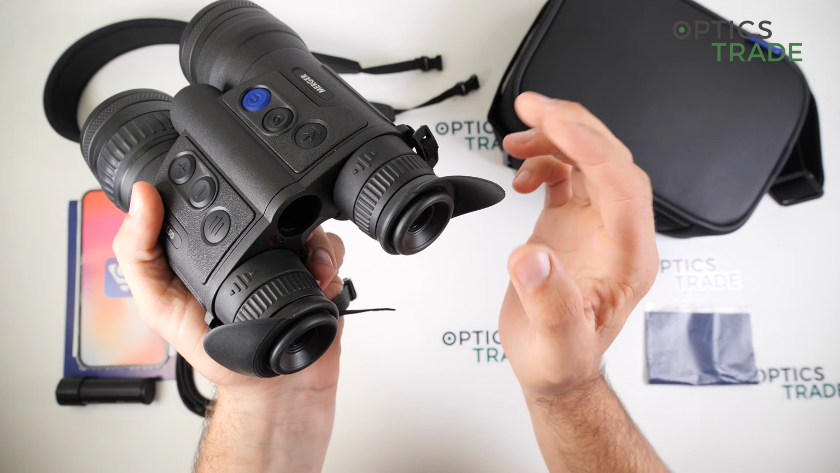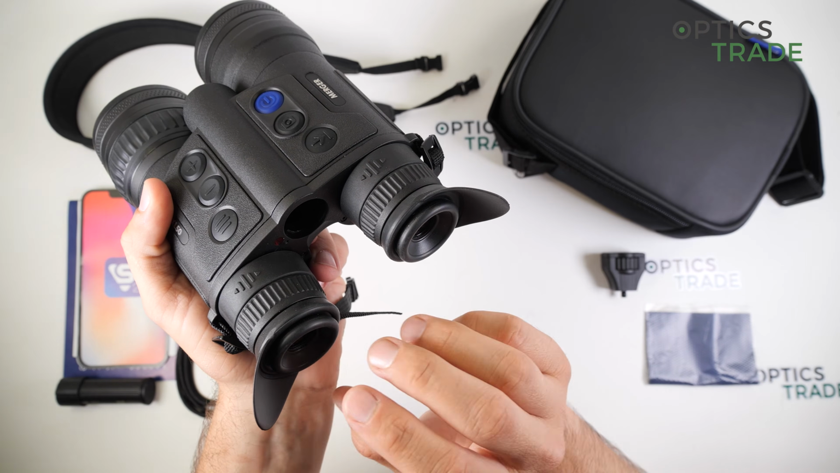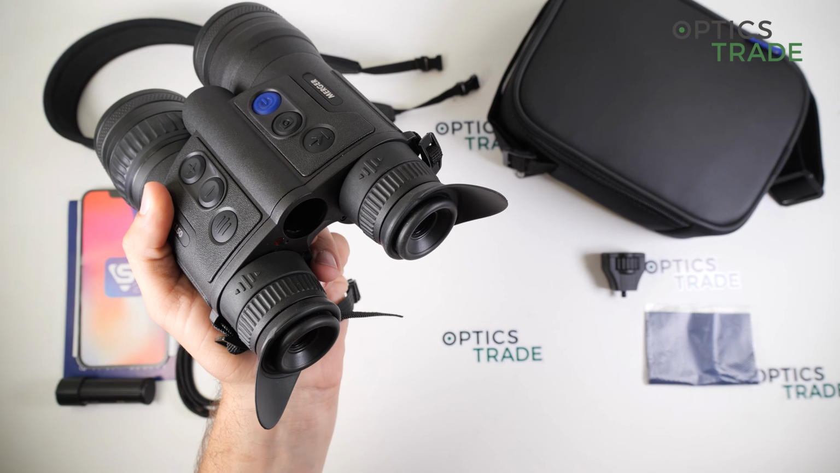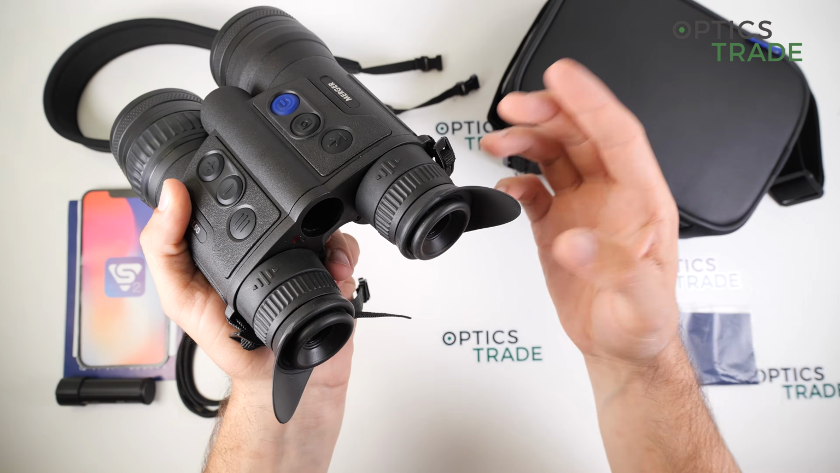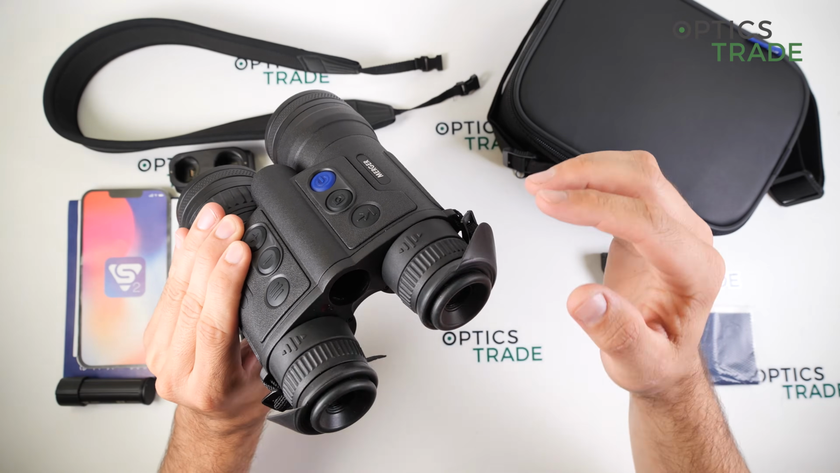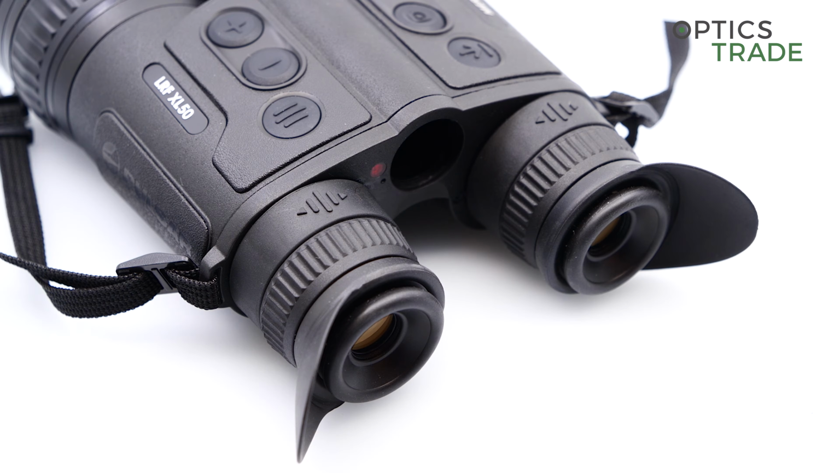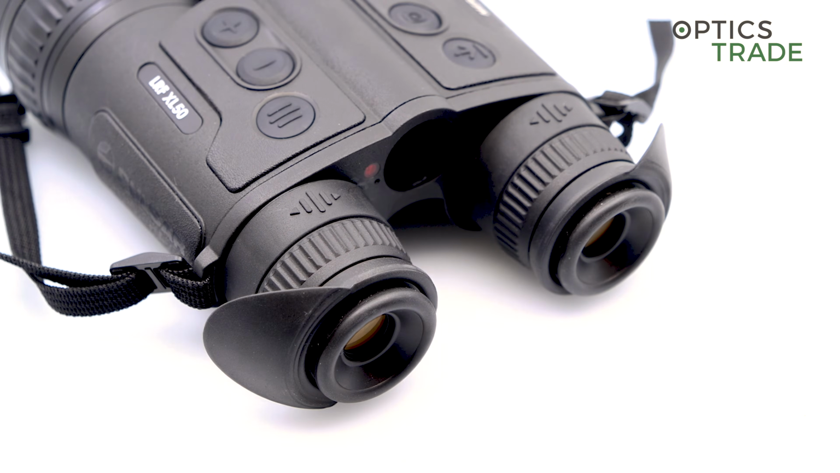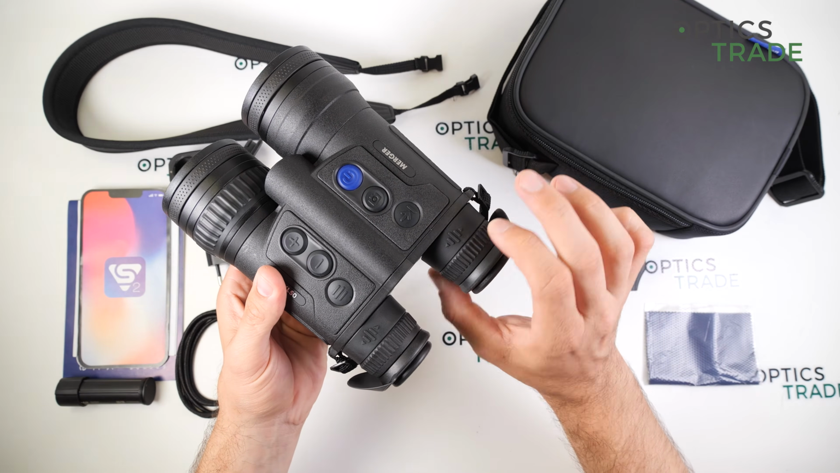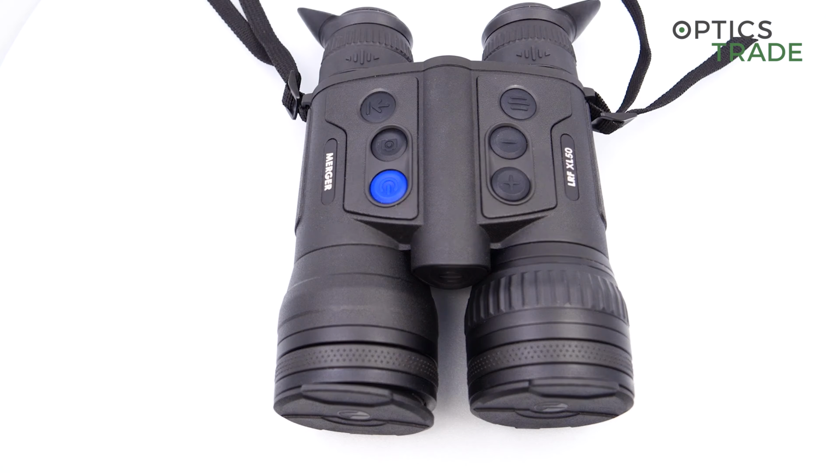So when you are in complete darkness, you are invisible, let's say, for the animal, because the light which goes out of the device does not escape away from your eyes. So you would be visible without these eye cups, but they can also be pushed back if you don't like to use them. Everything on the device feels really high quality. Everything functions really smoothly, like on the eyepieces, so on the objective.